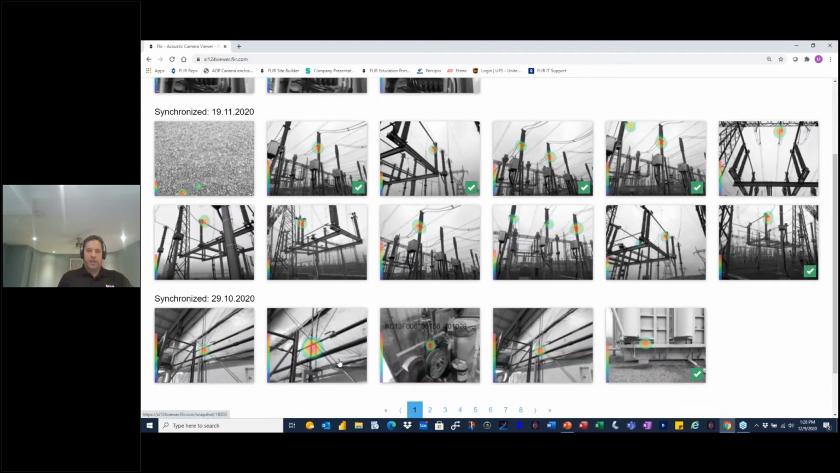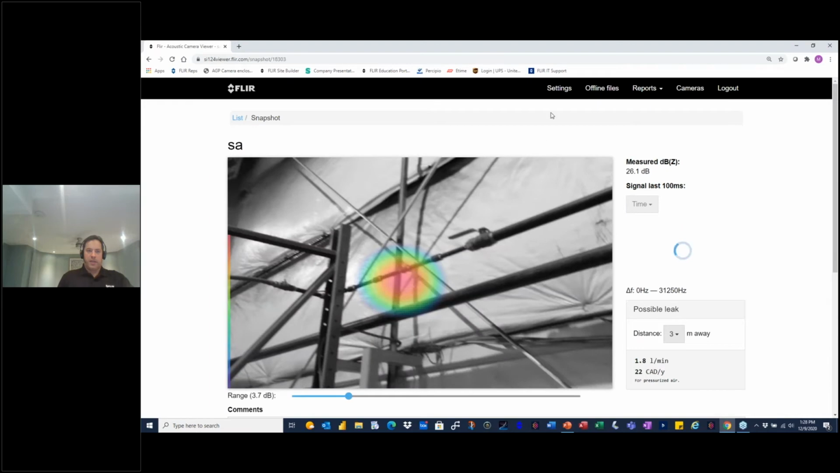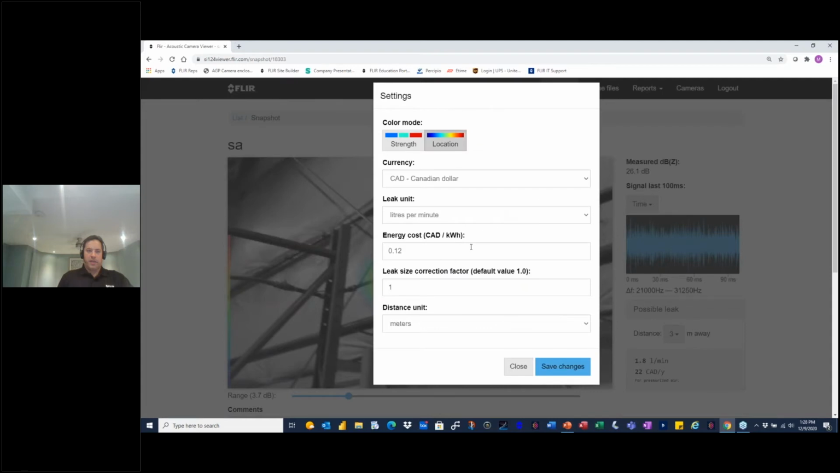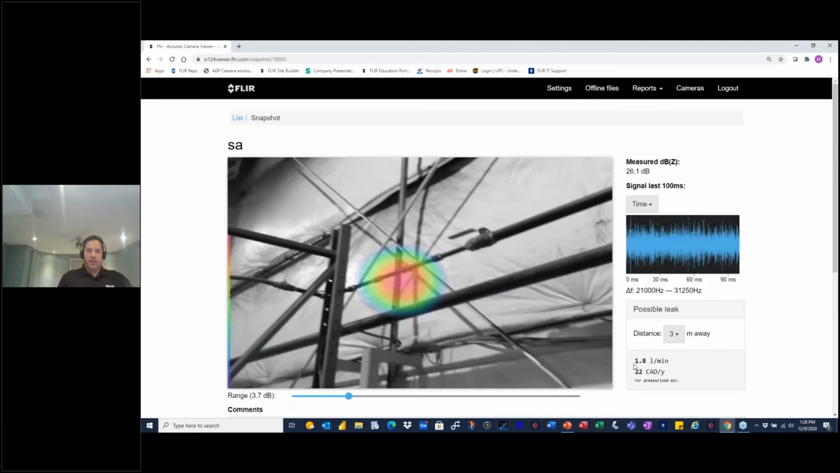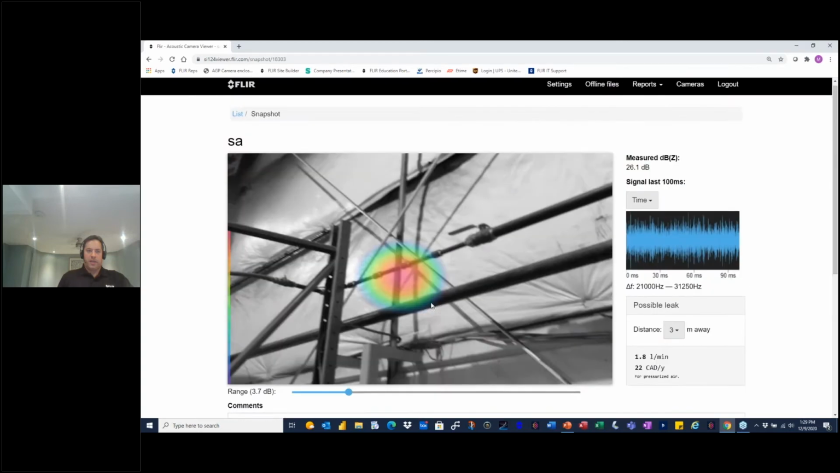For an air leak, let's look at what it gives you as an example. In the settings of your cloud account, you can put in your value for kilowatt hours, in this case Canadian dollars and kilowatt hours. Now the camera will calculate the leak rate, which is saying that this leak rate is 1.8 liters per minute, is costing you $22 a year. So if you have a combination of multiple leak points across this warehouse, it'll give you an overall cost.